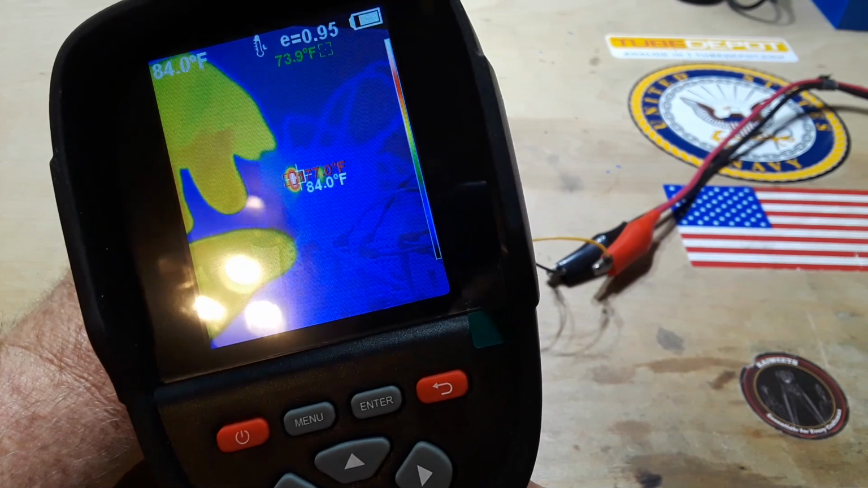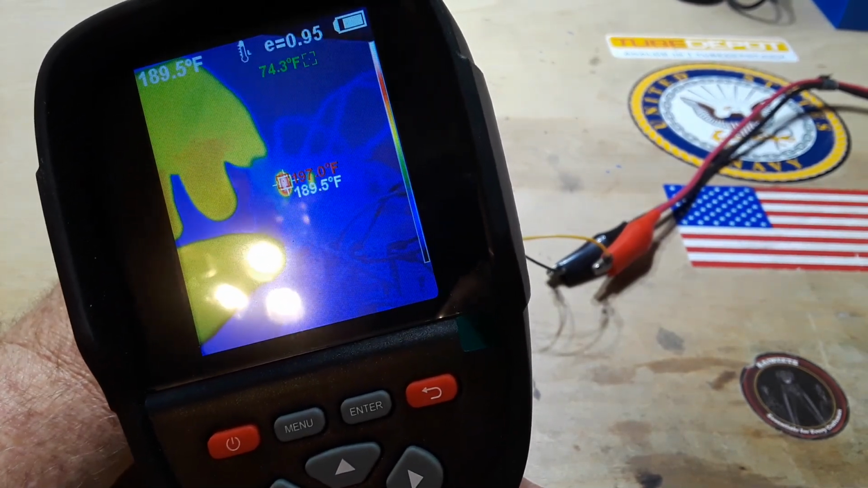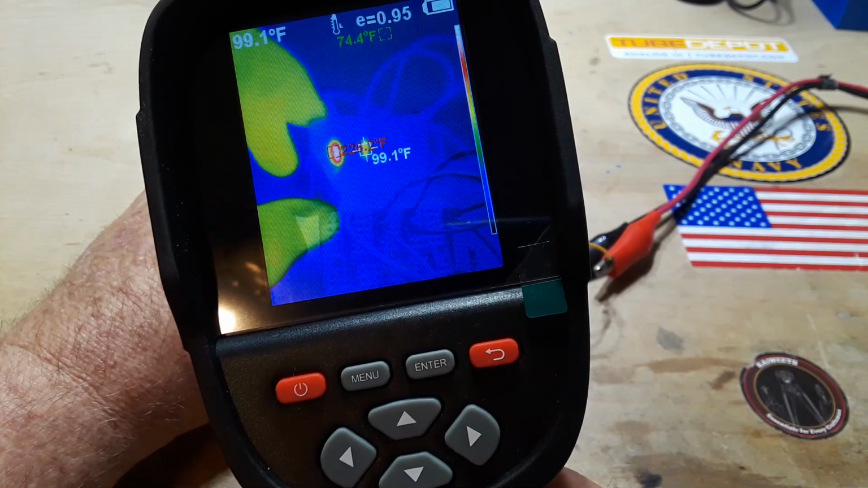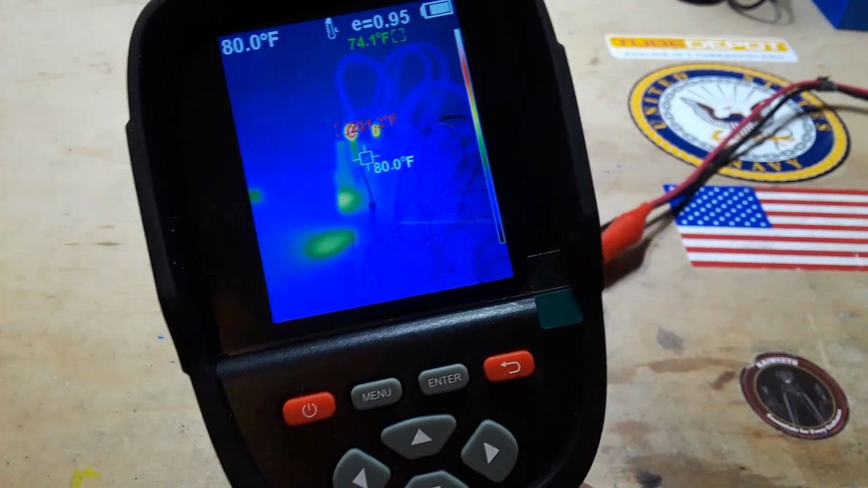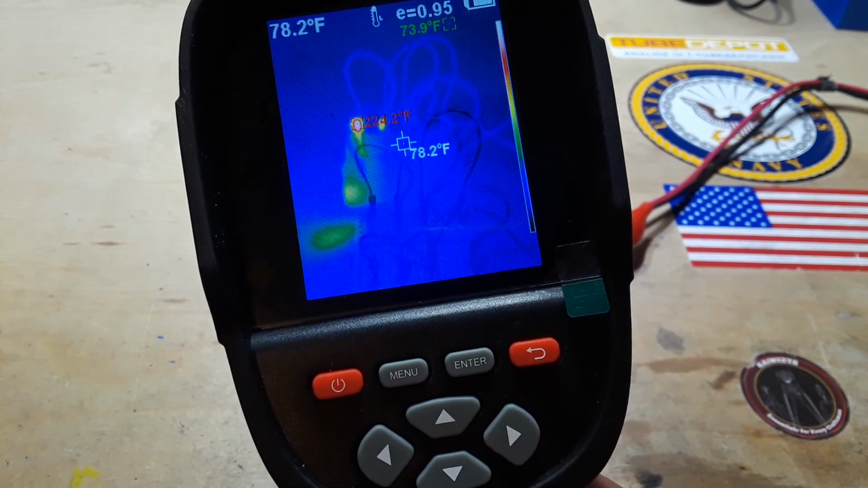Oh yeah, look at that one. That one's getting crispy. 180. This one over here is 96.5. So I'm sure you can see from this demonstration how useful this infrared thermal camera can be in diagnosing